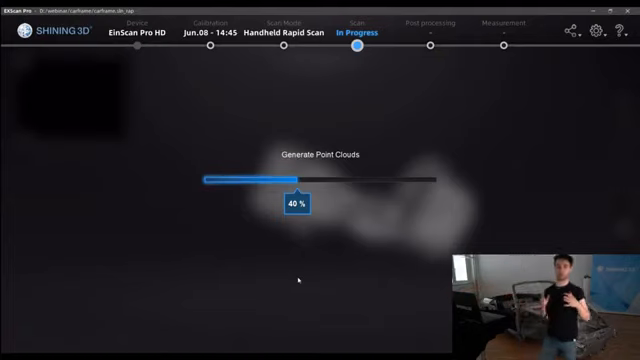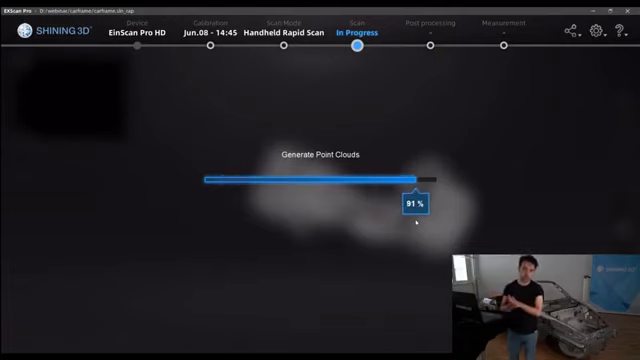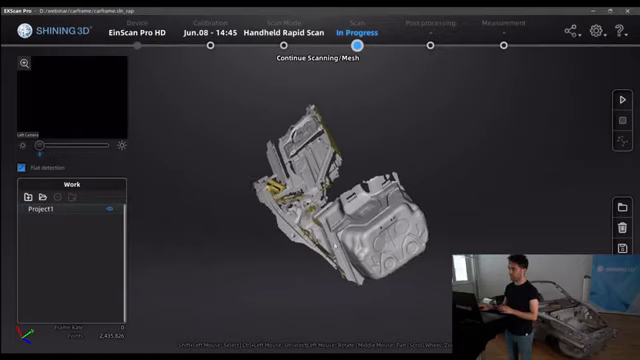It is suitable as well for objects with black parts. Then my colleague Sergi will show you another example. It works as well with shiny or metal parts. It was pretty good. So we just wait until the point cloud is generated. As I said, this whole process should be 5 minutes, 6 minutes to have an STL data.